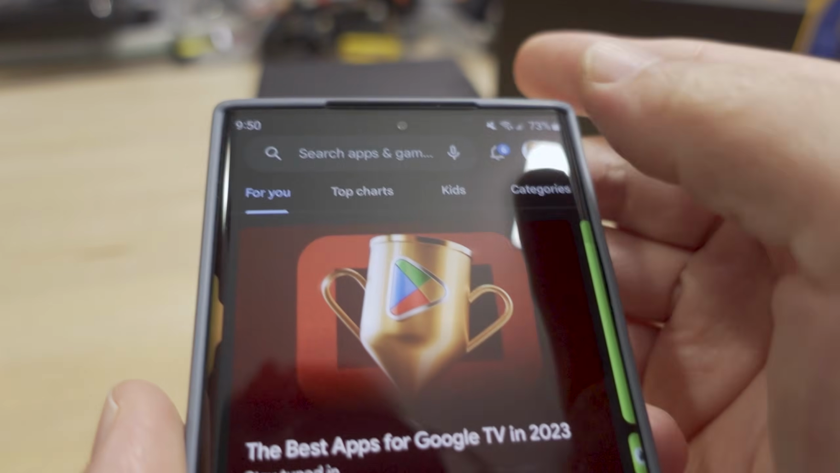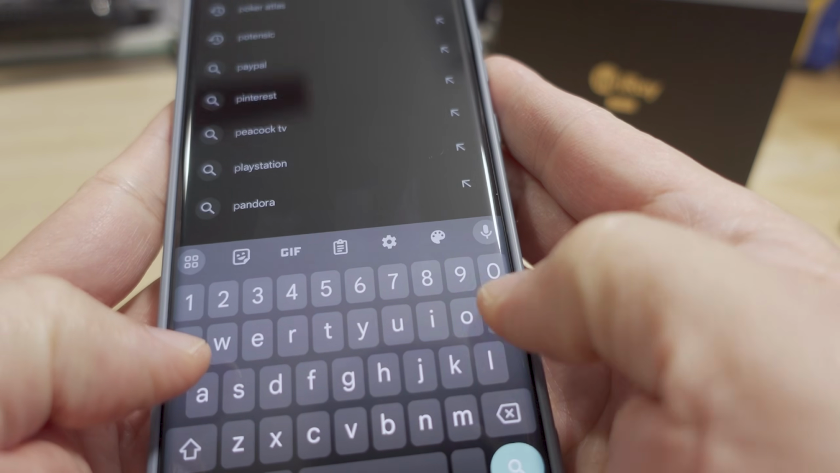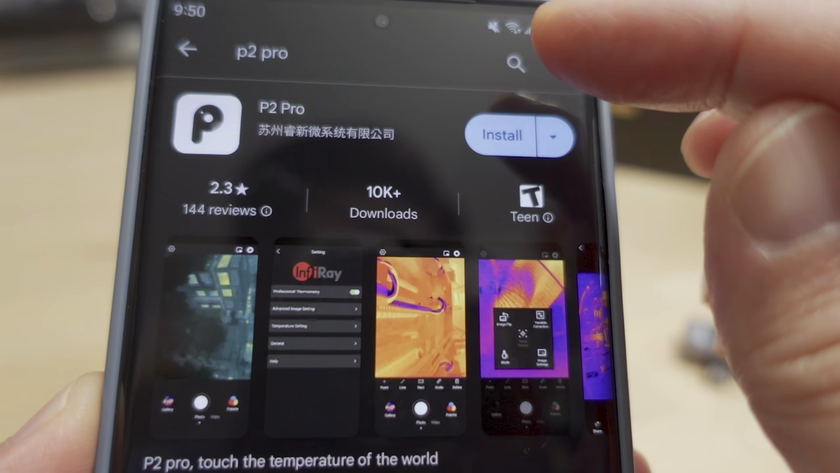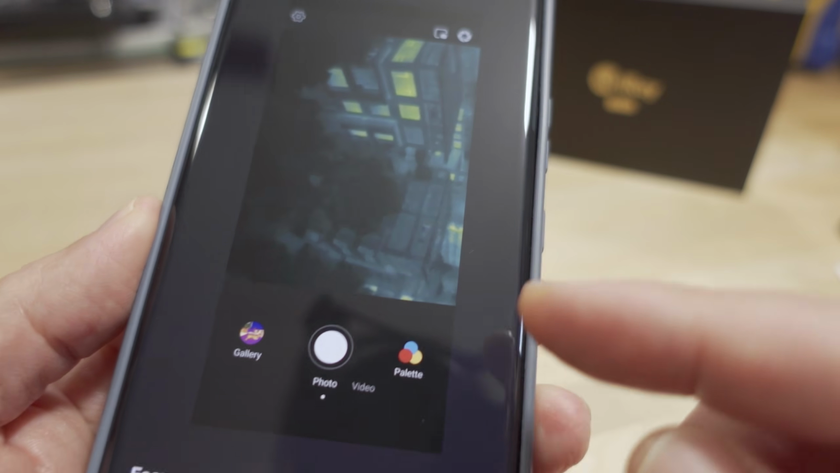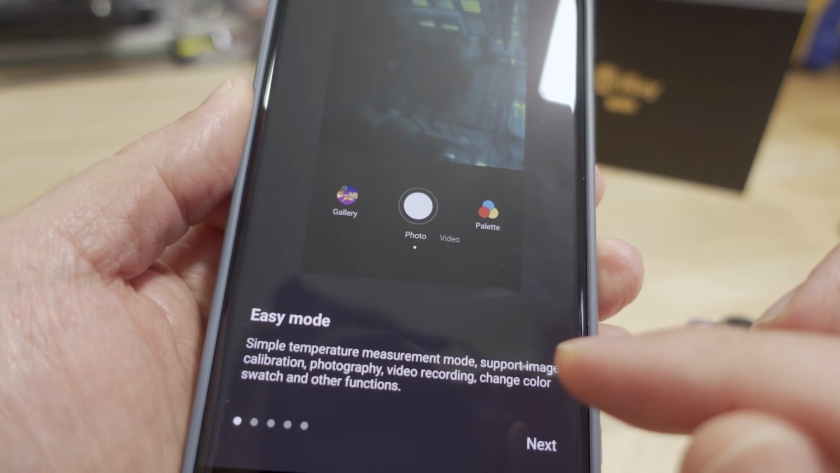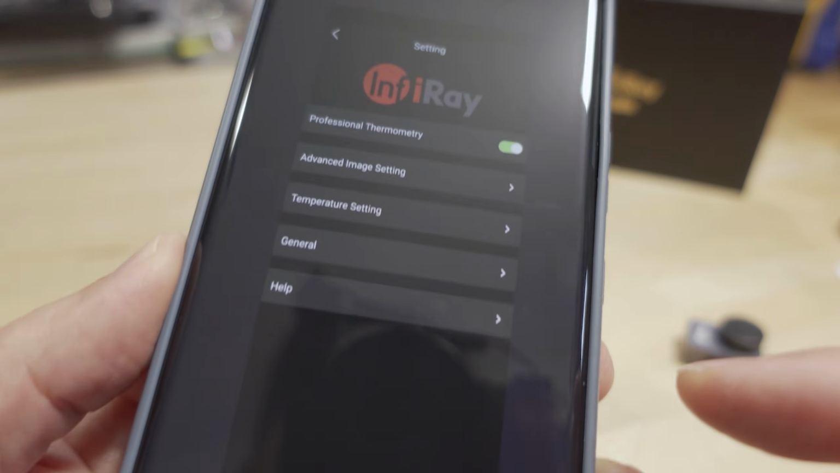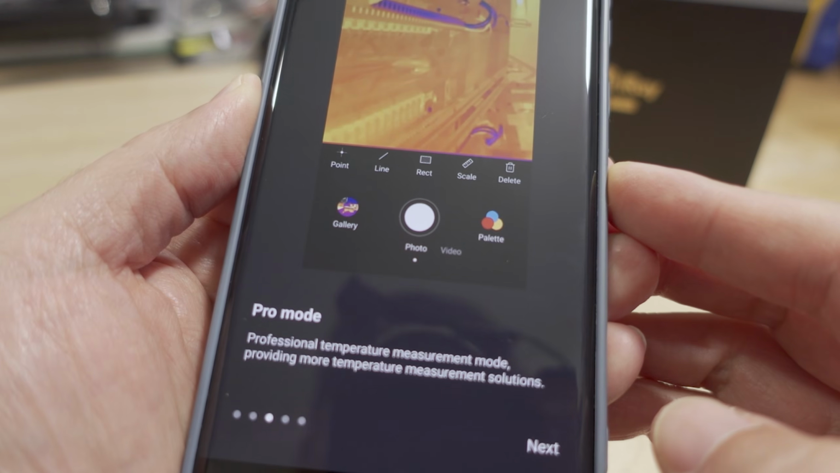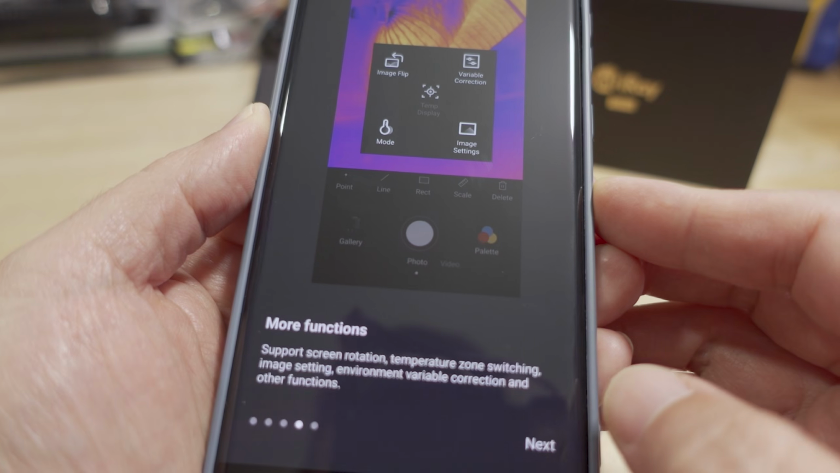All right, so we'll go ahead and install the app. Go to the Play Store, and it said to search for P2 Pro. And this looks like that's the app. Let's go ahead and install that, and we'll go ahead and open it. So there's a little bit of a tutorial here when you first open it up. It talks about easy mode and settings, we'll go over this stuff here momentarily. But it looks like there's some basic information here right when you launch the app.